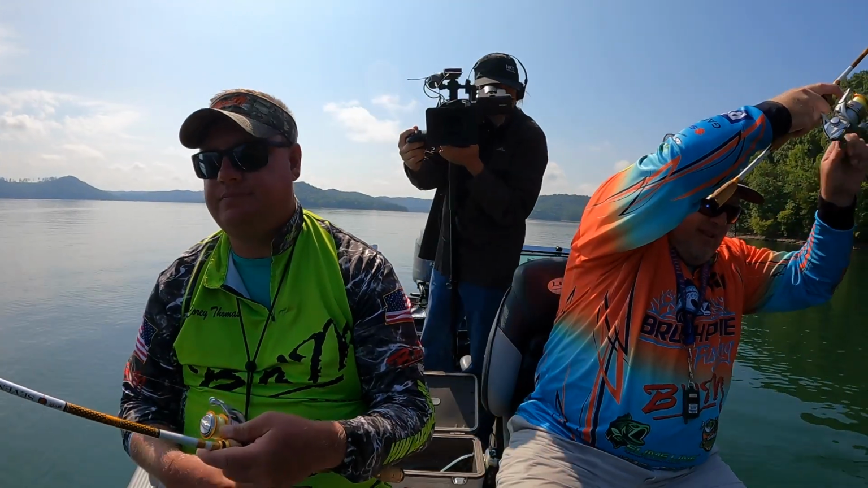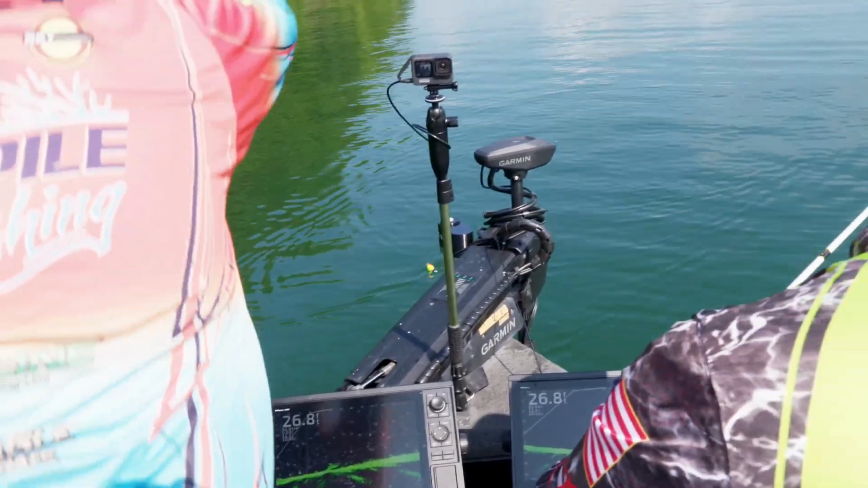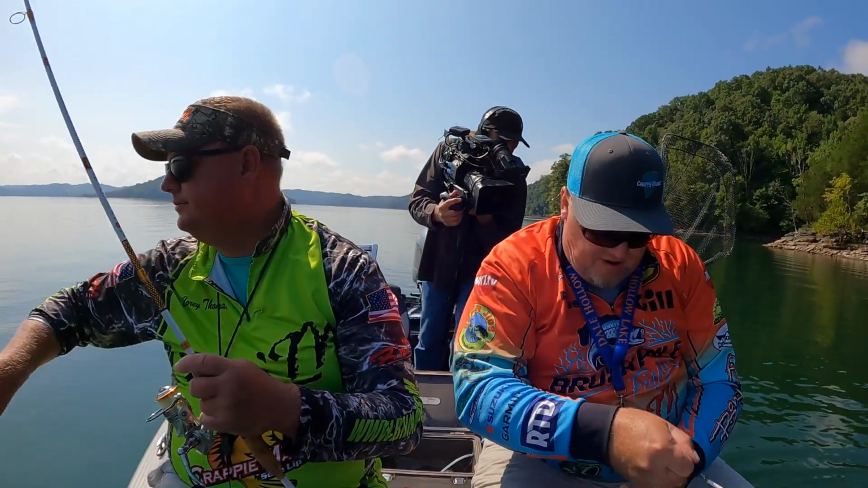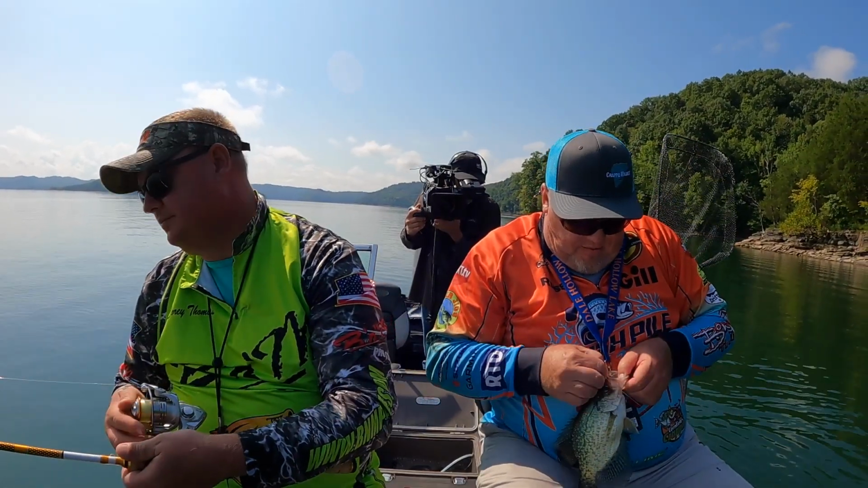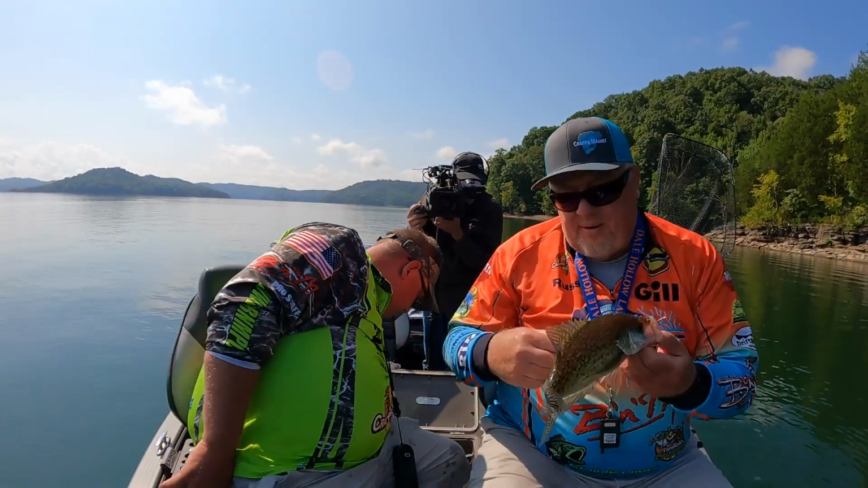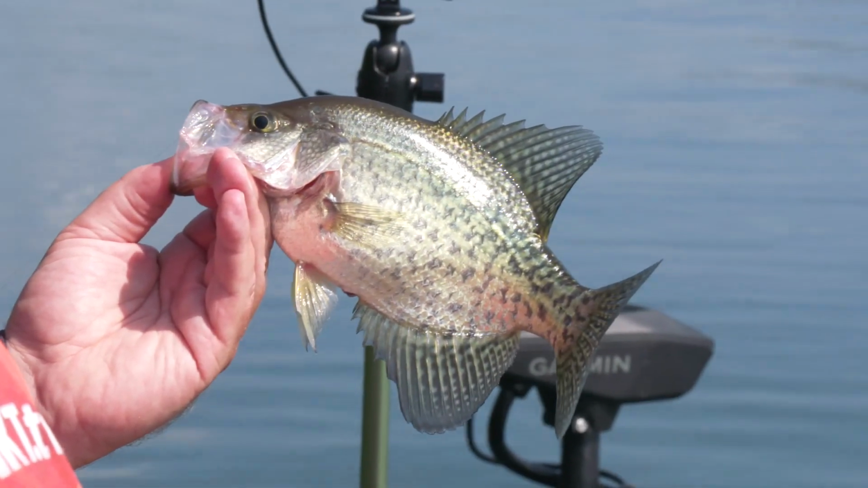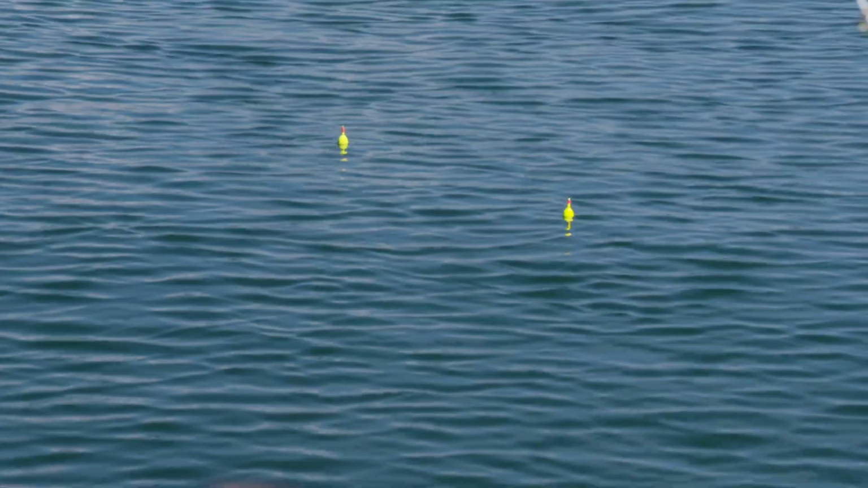Here we go. Come here. That's a crappie. Come here. Oh yeah. There we go. In the boat. All right, all right, all right. You know, we haven't got any of the 2, 2¼ yet, but with what we have caught, I don't think anybody in the middle of summer is going to complain. That's another nice fish. Nice fish. Pretty color. Deep, deep crappie.